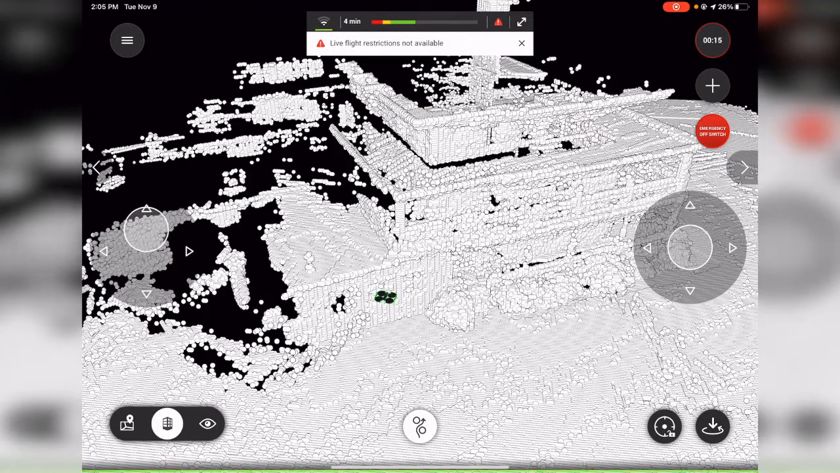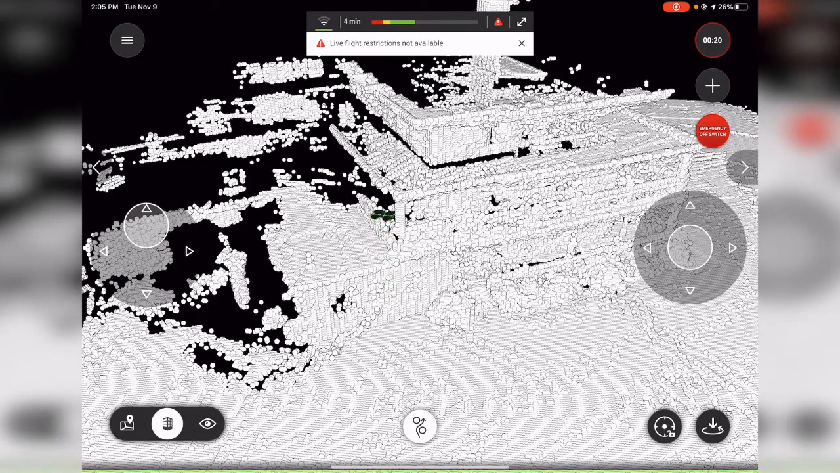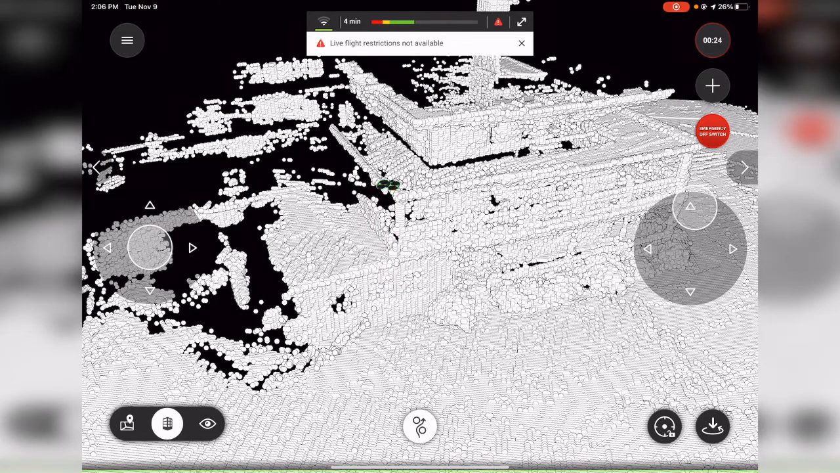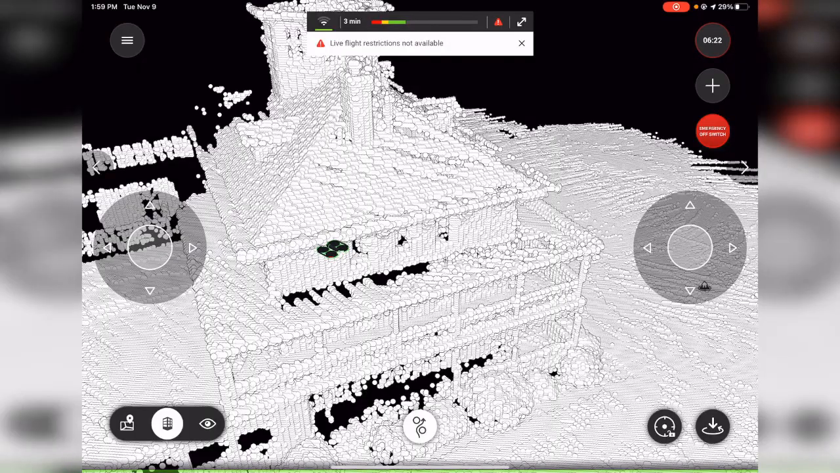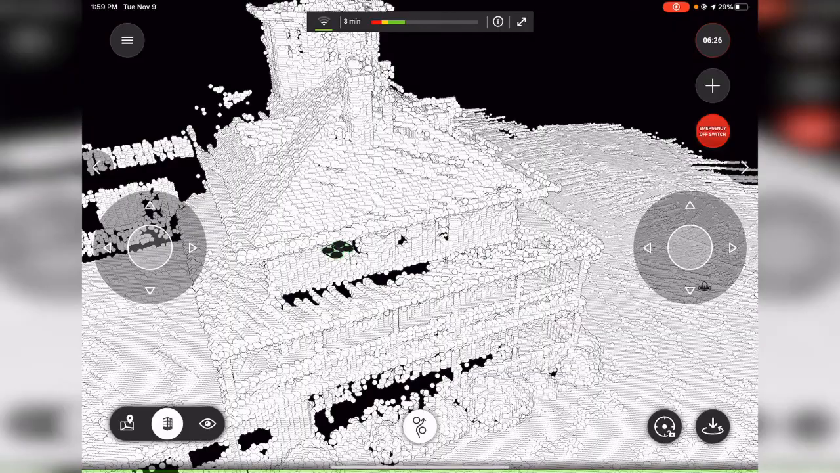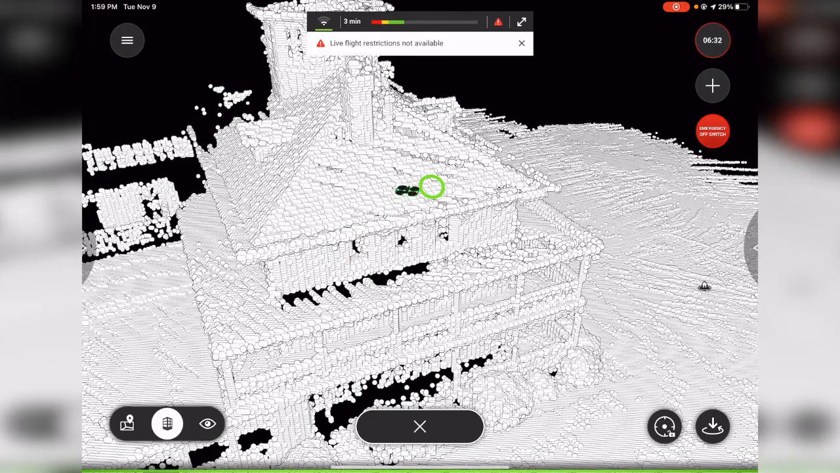Now I can manually control the drone and essentially drive it to areas that I want to scan. So I'm using this 3D visualization to make sure that I'm capturing the points that I need. Another option I have in this mode is tap to scan. So I can go ahead and tap on a specific area in the scan, hit the check mark, and it'll automatically go to that area to capture more detail.